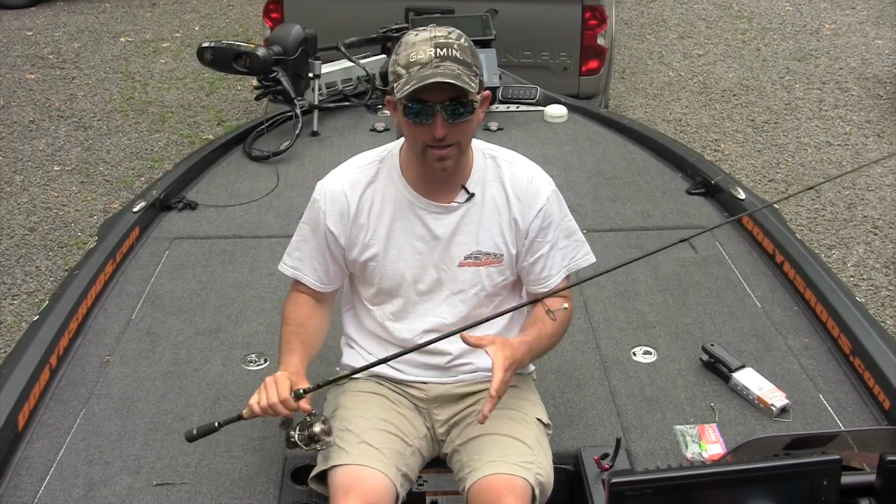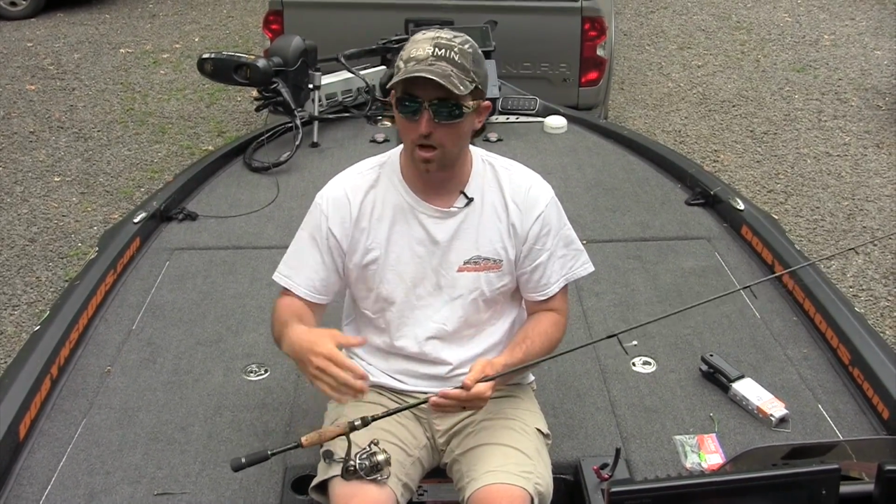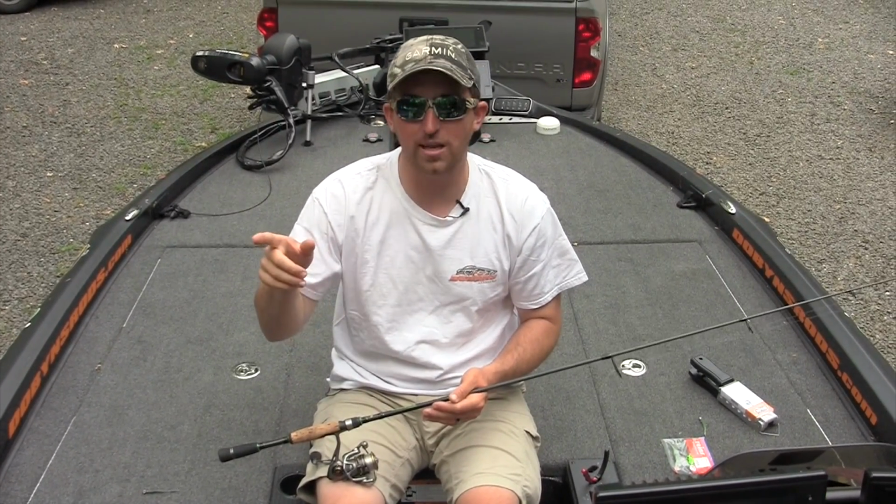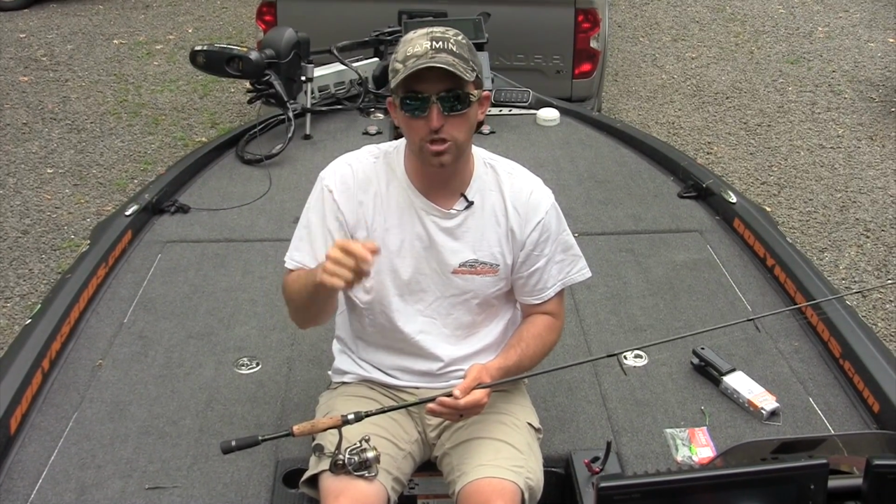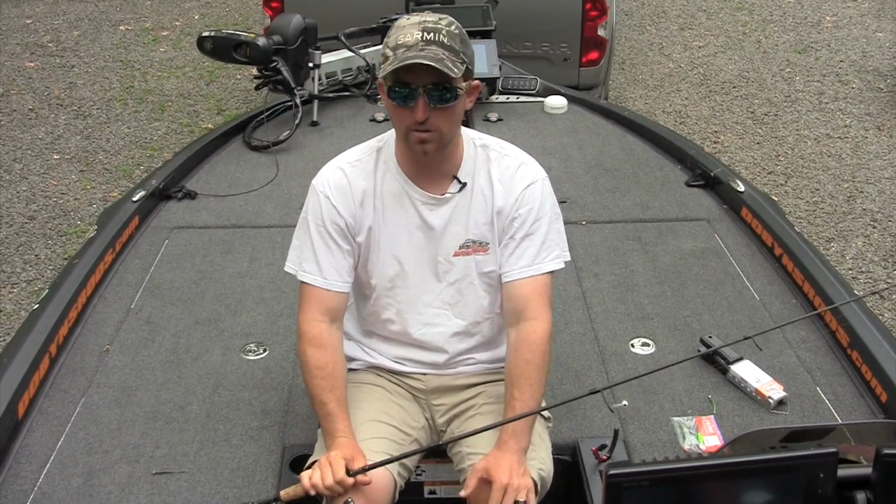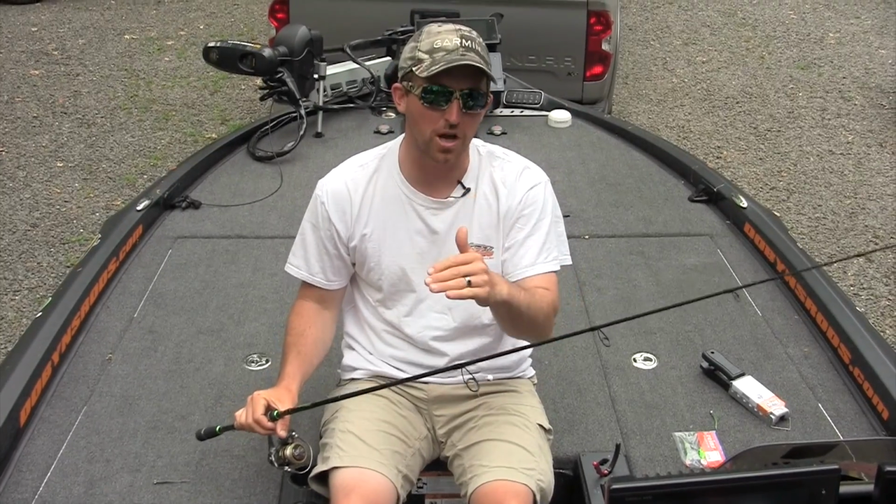A lot of times I've used that lighter head, the 3/32 or the 1/8 ounce, along a weed line with this little bait. You just cast it along the outside edge of the weed line and let it slowly pendulum back to the boat while you're shaking it, and you can catch suspended fish off a weed line with it. So there's a lot of different situations for it, but in this video I was catching fish on the bottom.